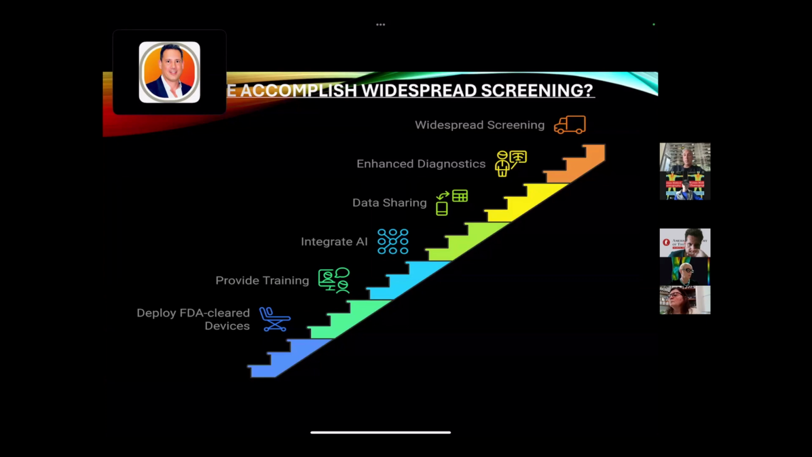So how do we get widespread screening? Well, you start with getting an FDA-cleared device. So check. Provide training. We do that in our New York, South Florida, and some other offices across the US, and now growing internationally. We integrate with AI, something that we've already done, and we're about ready to release to the world. Data share, that's something that requires intersocietal approval, of which we'll talk more about, and then enhance the diagnostics if you do the same, and then you do widespread screening.